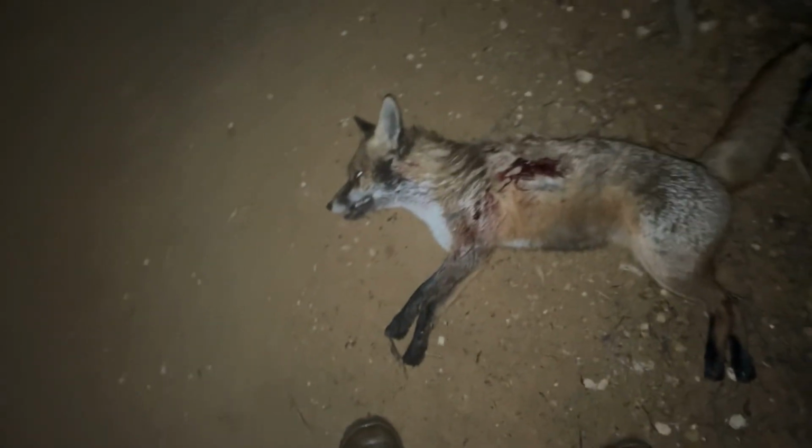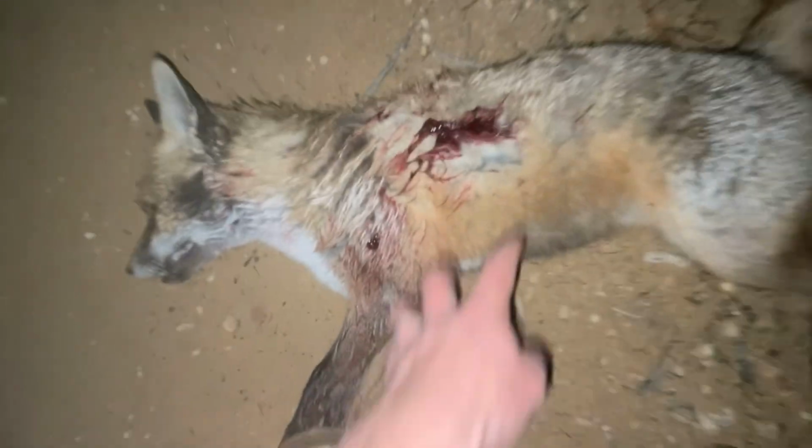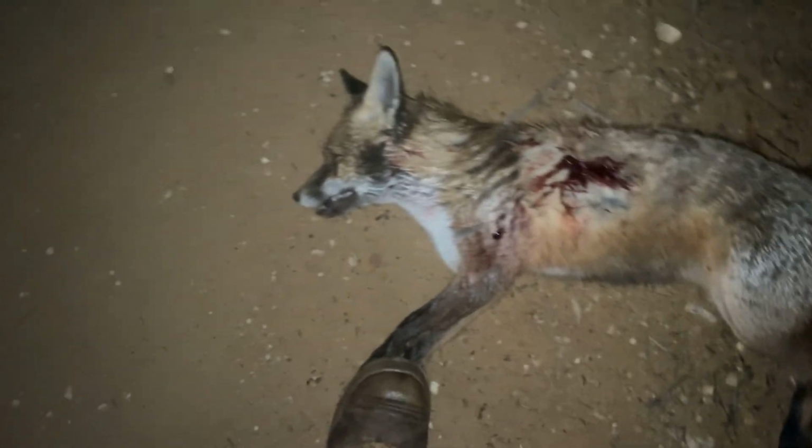What is he? Yeah, Vixen. Hit him a little bit too far back, but it's kind of a quartering away shot, so it's not too bad really. Anyway, let's take another one.